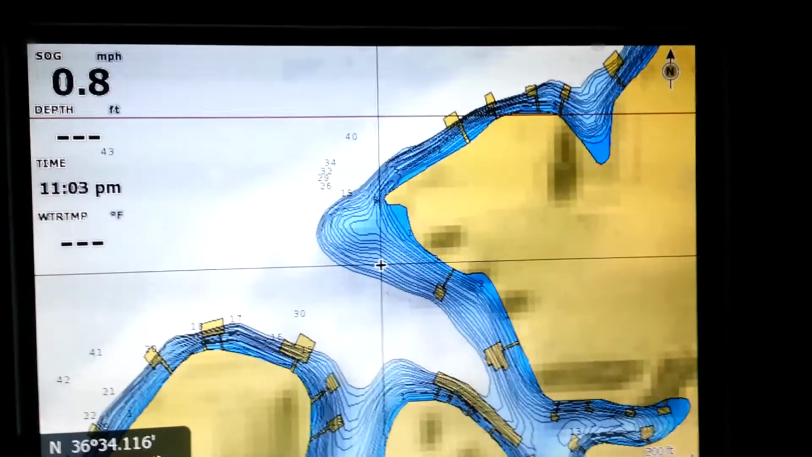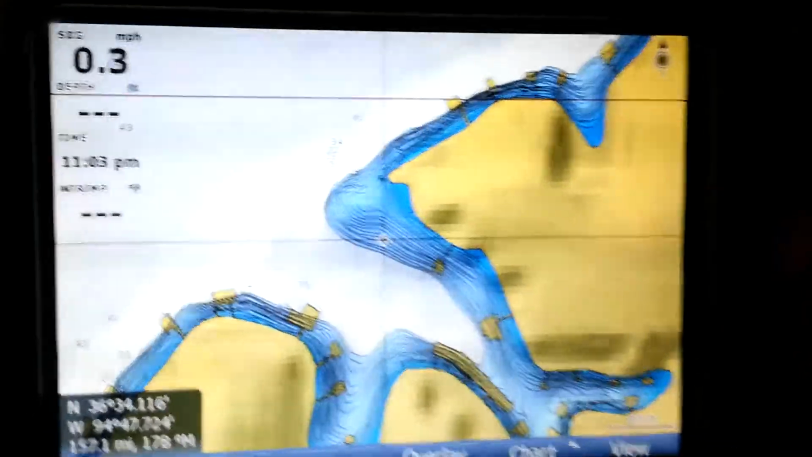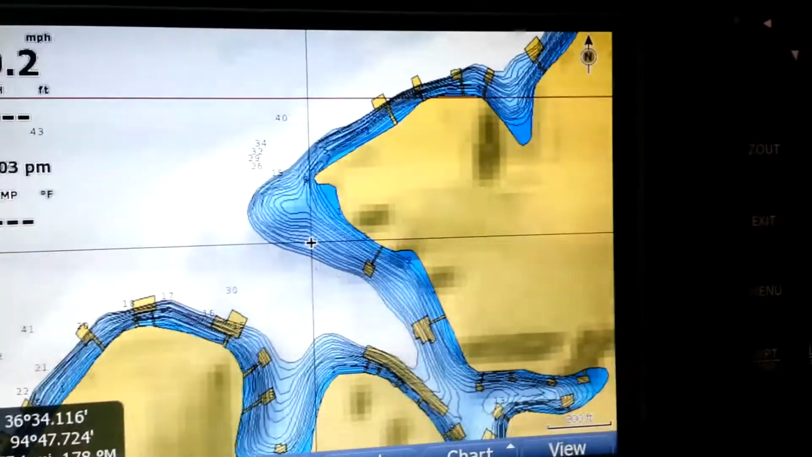They don't have to choose 6, 18, 30, or 60. So, unfortunately, this is as good as it gets with Lowrance, with the HDS8 GEN1s. The Gen 2s and the touch technology might have a little bit better.